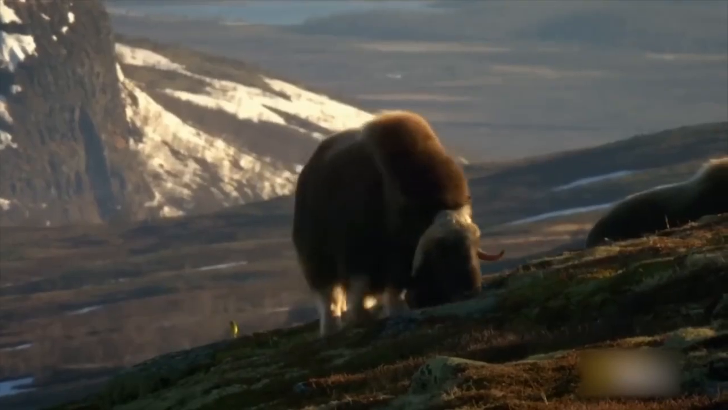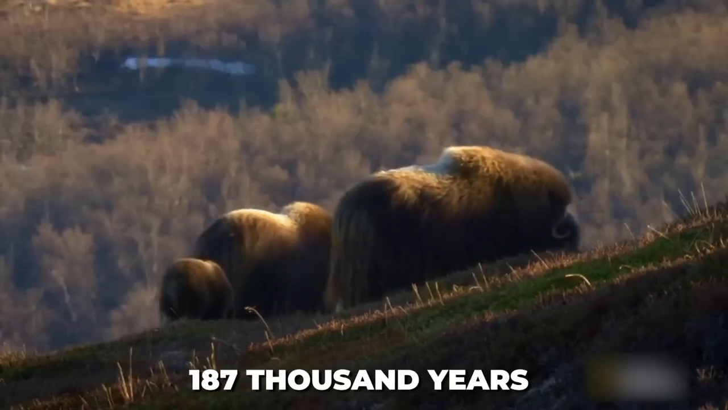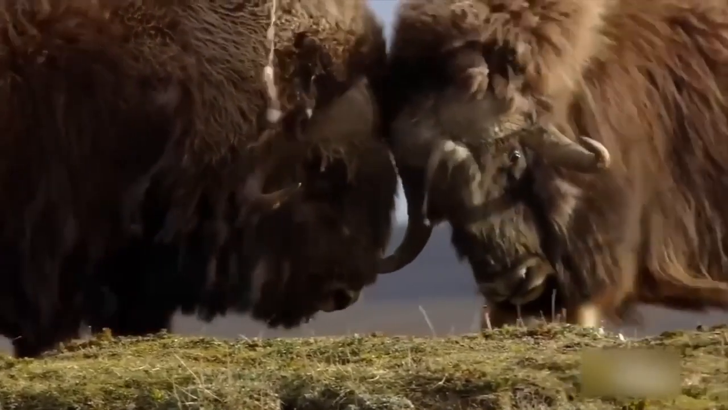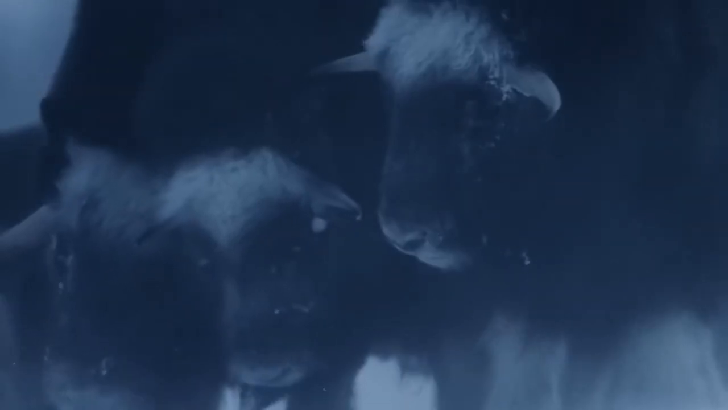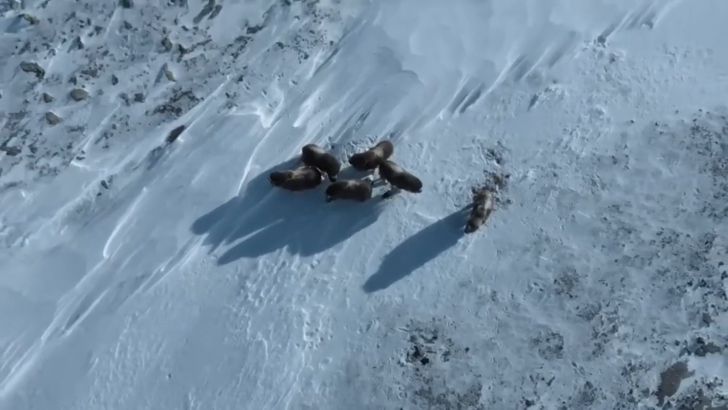Well, musk oxen have been roaming on the Earth for almost 187,000 years. And while they went almost extinct in the 1800s, thankfully, the researchers and wildlife workers took action, and after being captive for years, their population grew. For now, they can be found in Alaska, if you ever wanted to go see them someday.